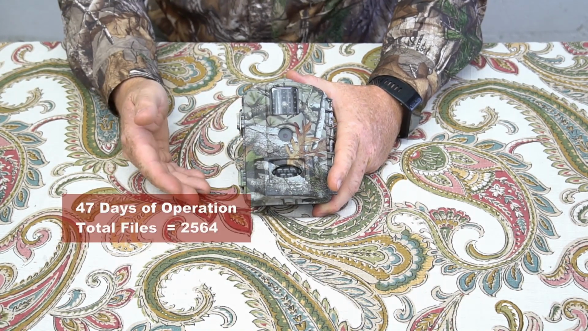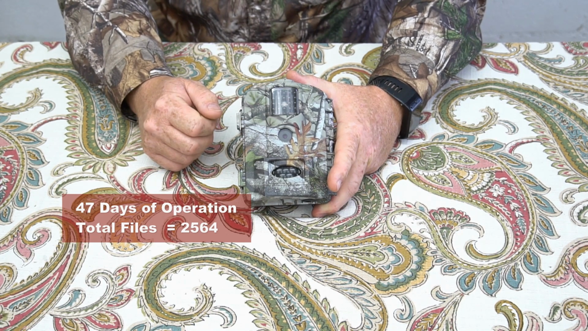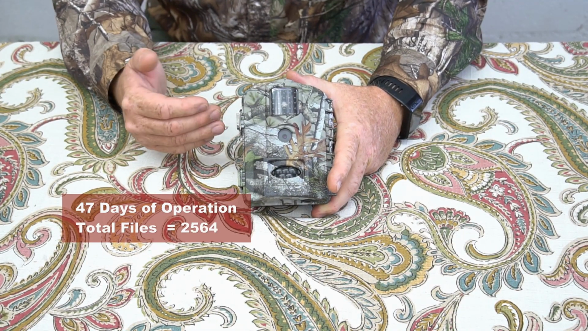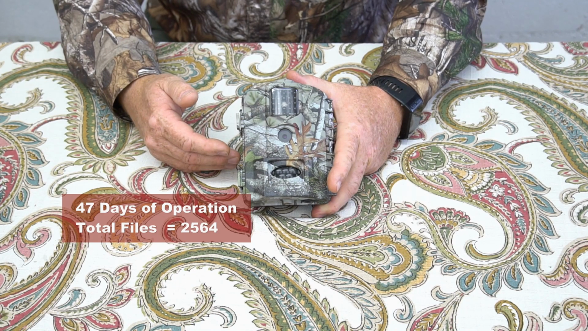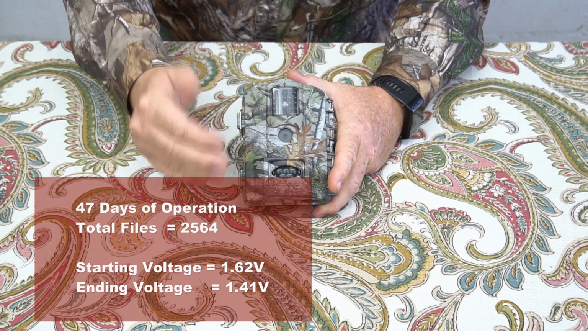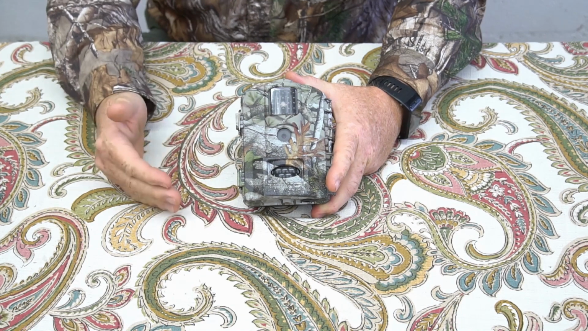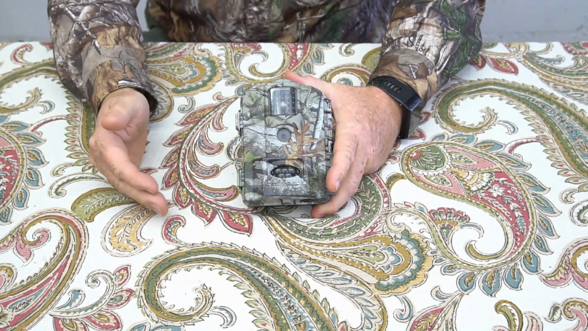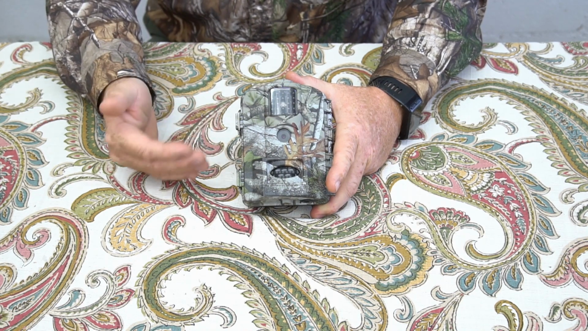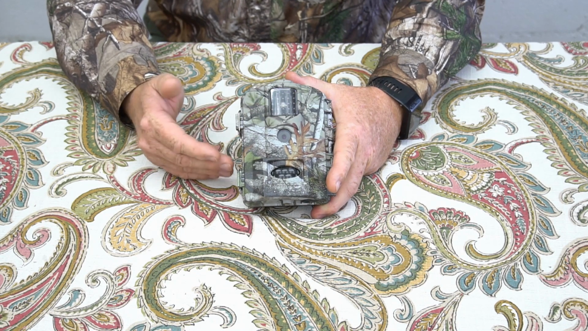Well, a month and a half in the field, 2,564 files. That's videos and images. The batteries went in at 1.62 volts and came out at 1.41 volts. Now that is a pretty big drop, but it is actually a lot of files, and some of those video files are quite large, 40 megabytes. So I'm going to say it's fairly efficient on battery. I expected the batteries to be a lot lower than that, actually.